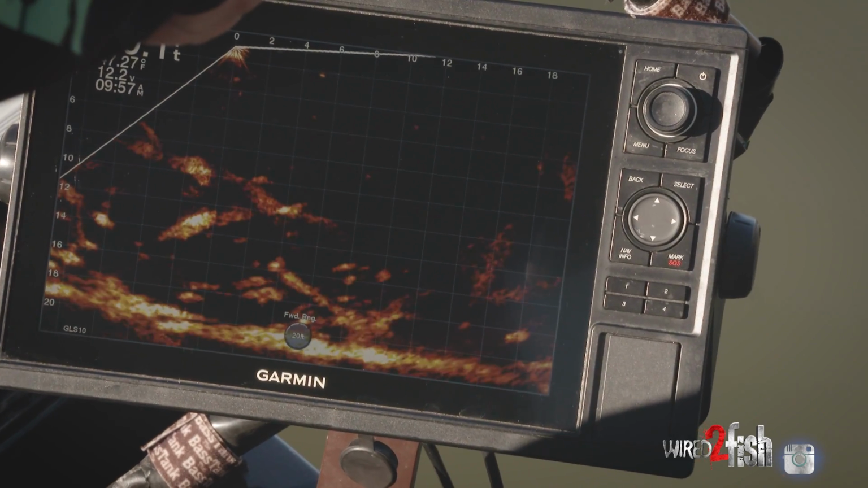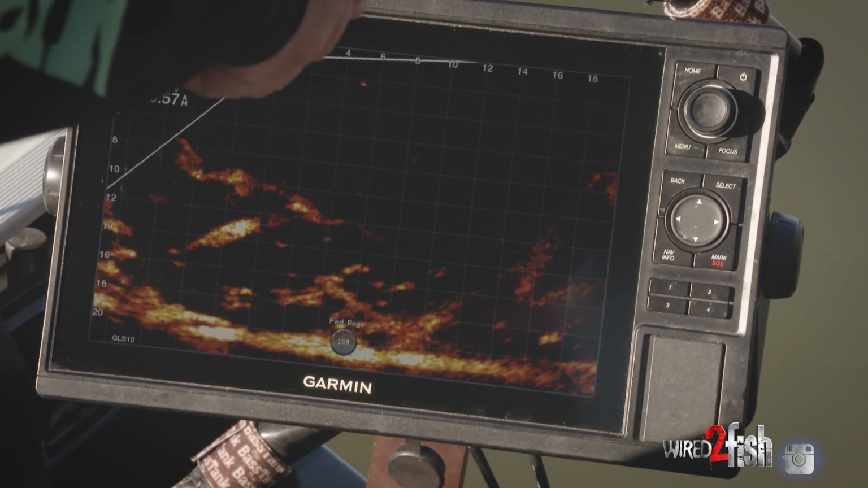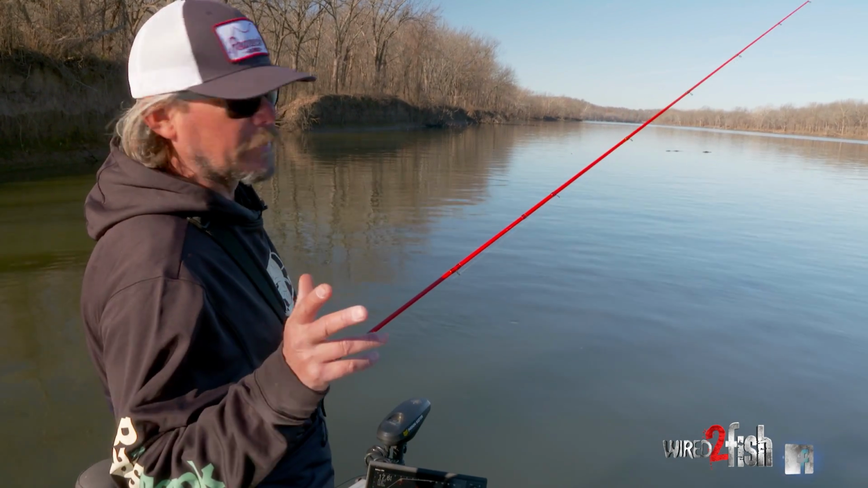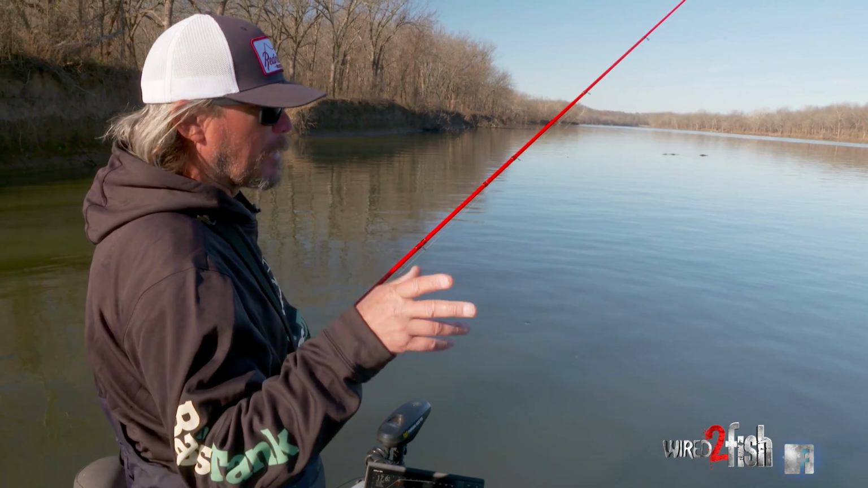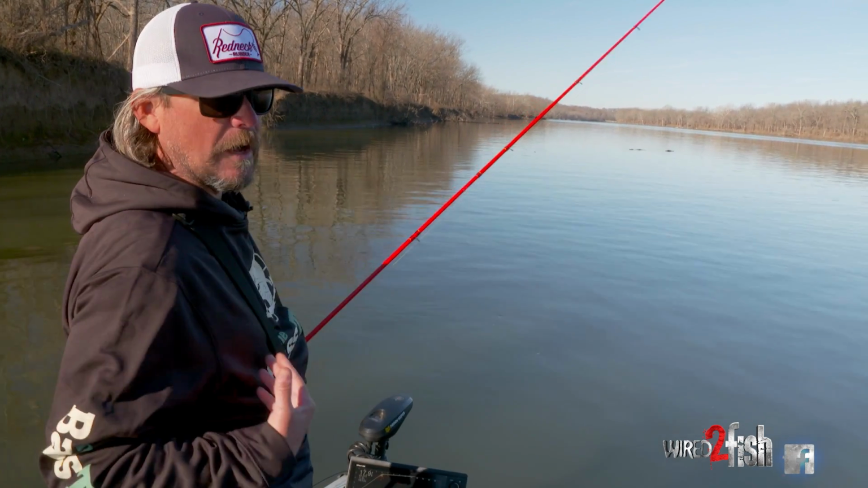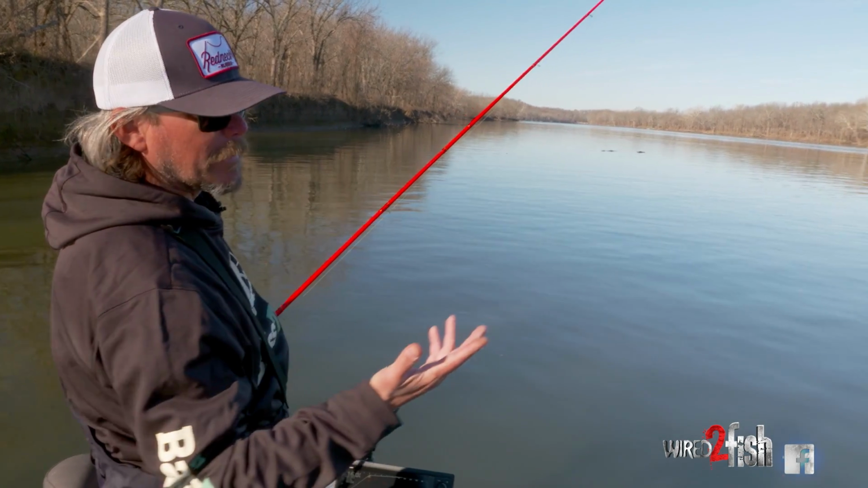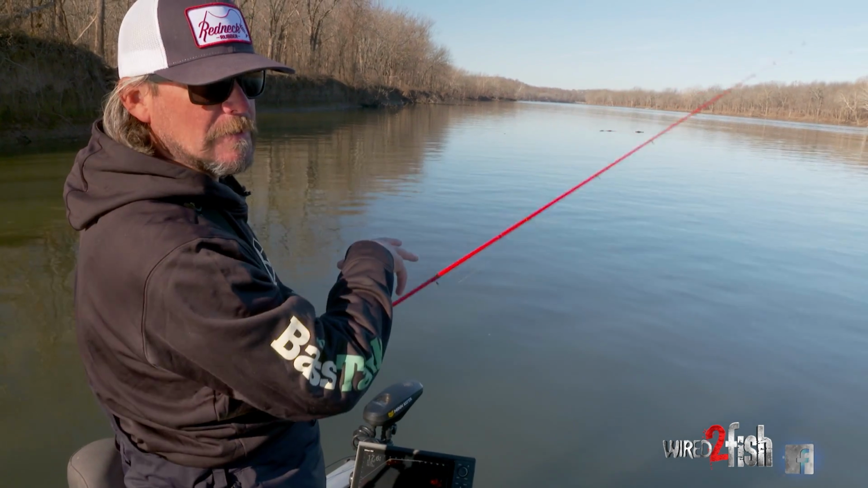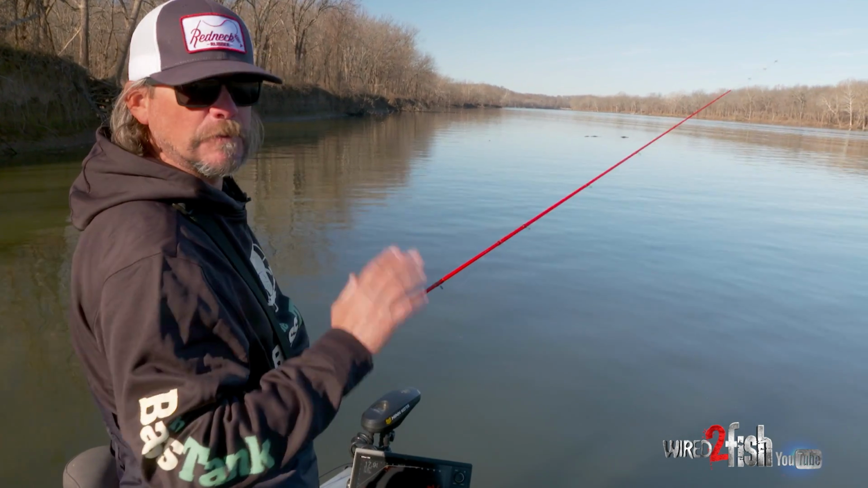Up here right in front of me, I saw on LiveScope that there are some fish on this laydown, and as luck would have it, there's a boat running down the river. And you know, boat traffic kind of makes some people upset. What I did just then is I'm going to stop and let this boat wake go by me, probably waste a minute, but what it's going to allow me to do is pull up on these fish and be able to hopefully catch them without my boat splashing.